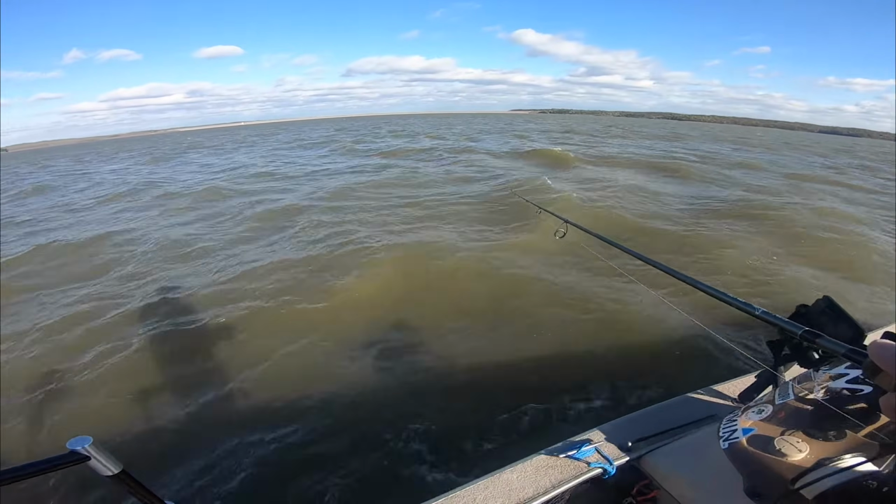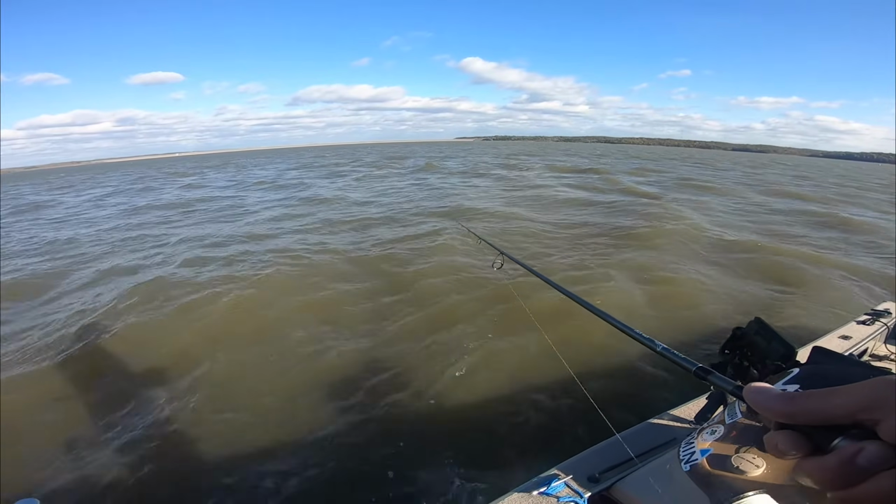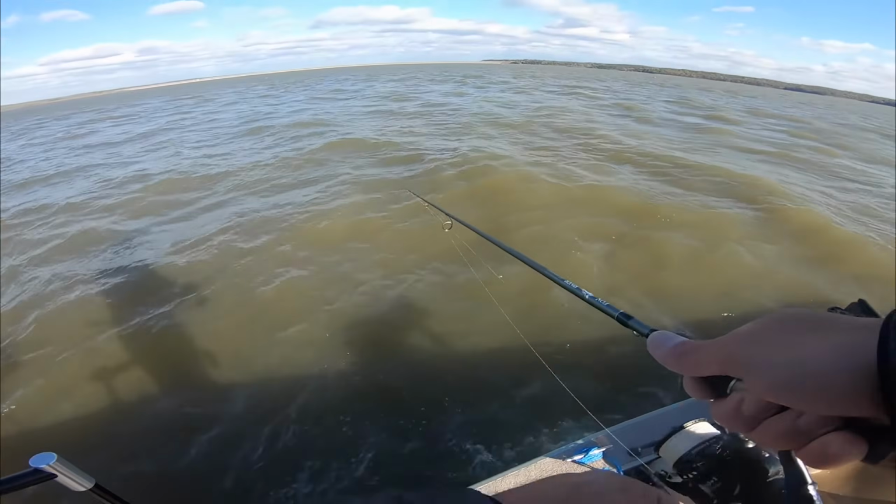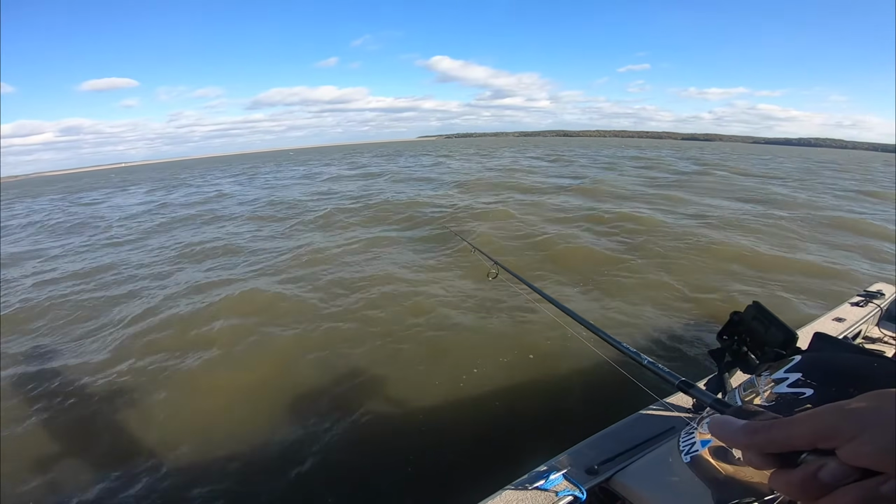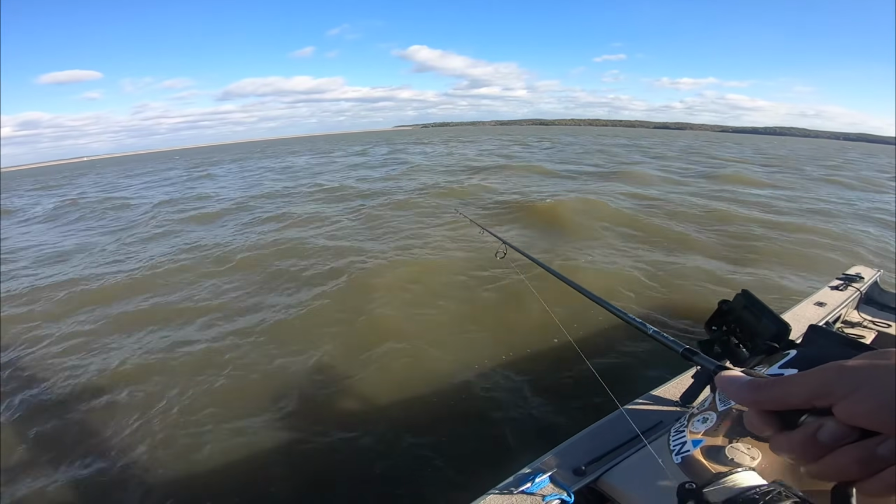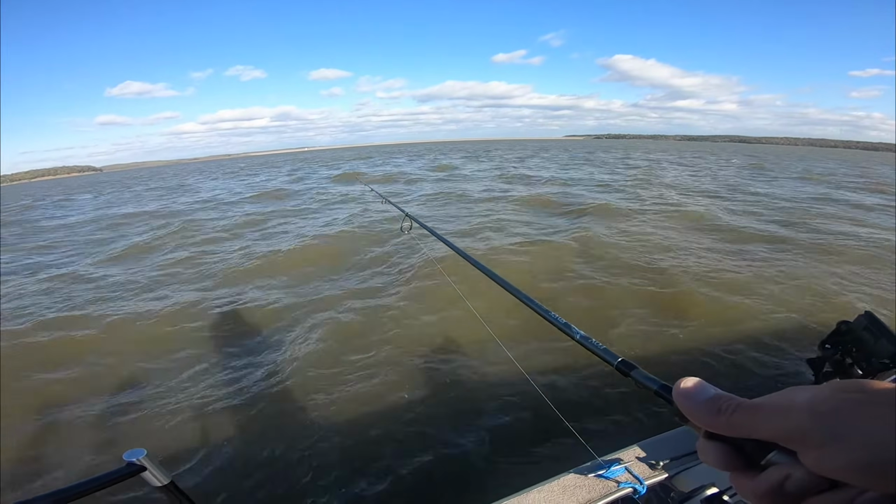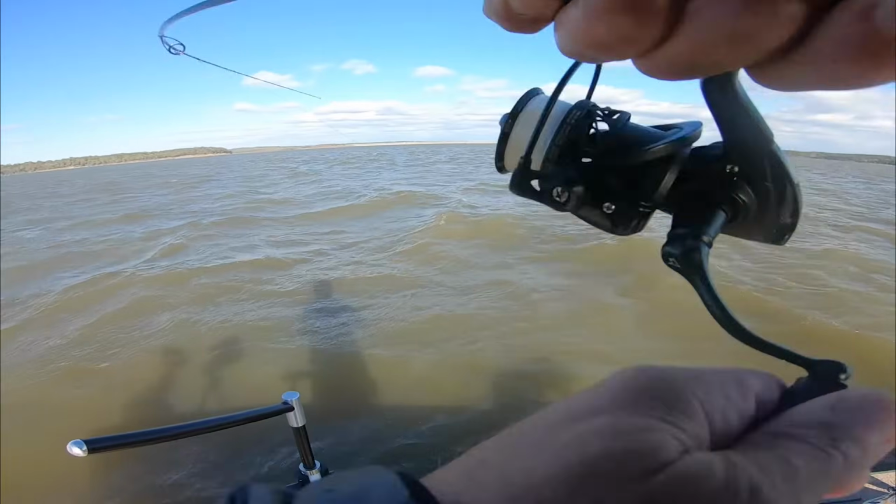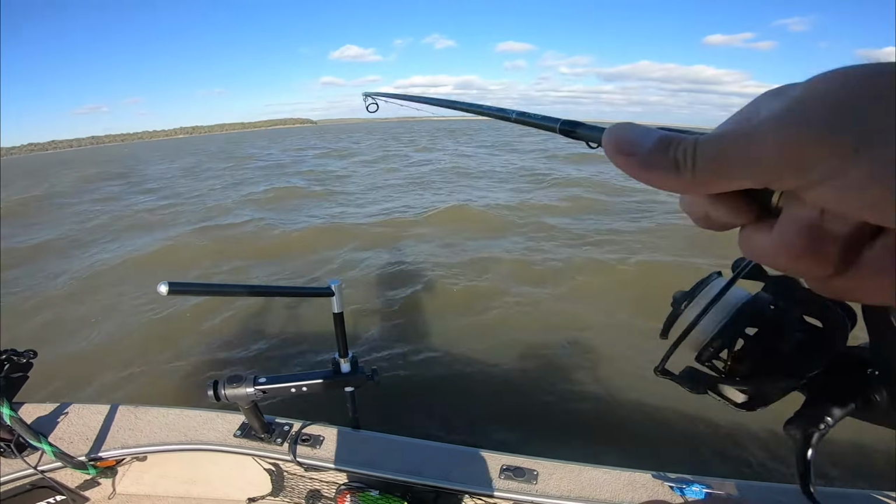But man, I don't know how well you guys can tell, but this water is just absolutely trashed. Maybe 2 or 3 inches of visibility at best. So that bait is going to have to go right across their face for them to be able to find it here. Already got a fish on. That was the right cast. I felt him hit it on the way down.